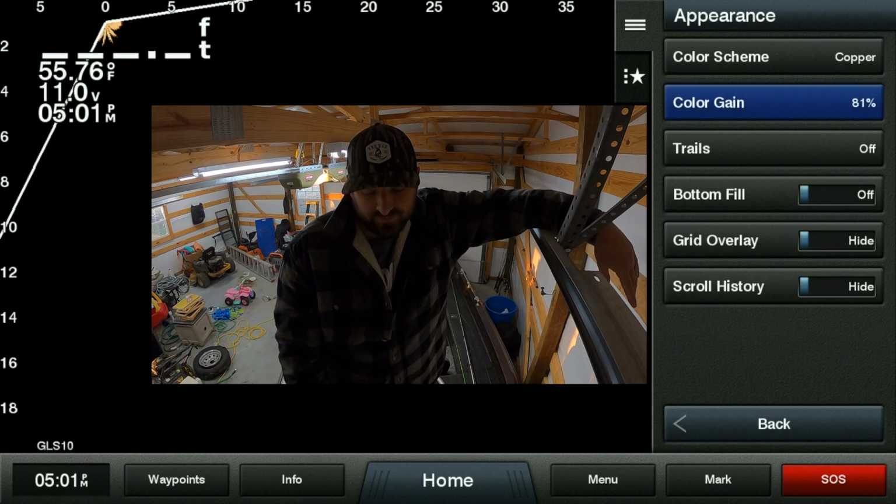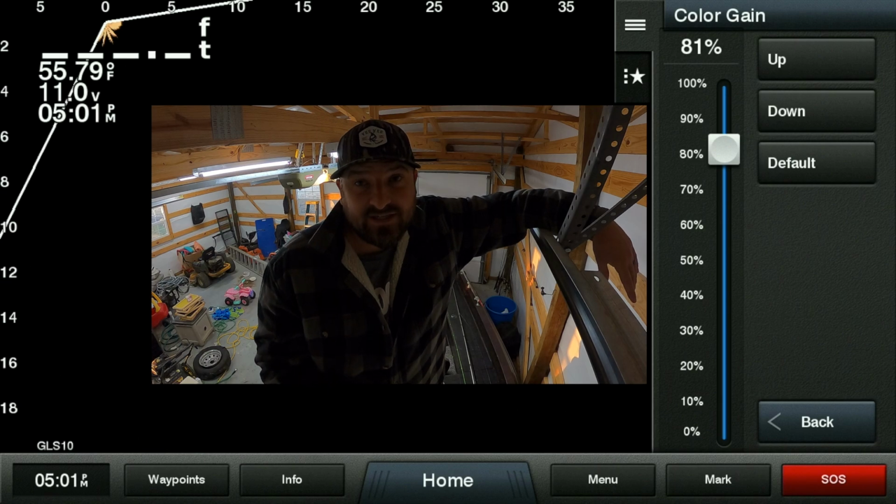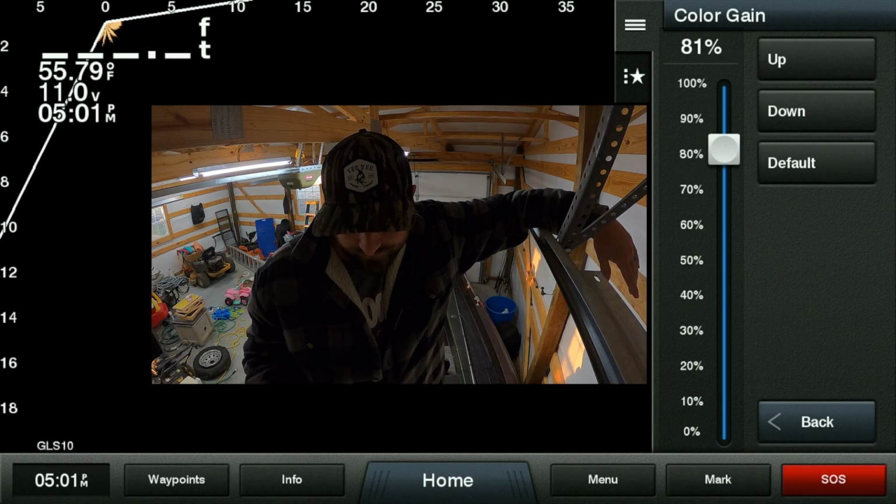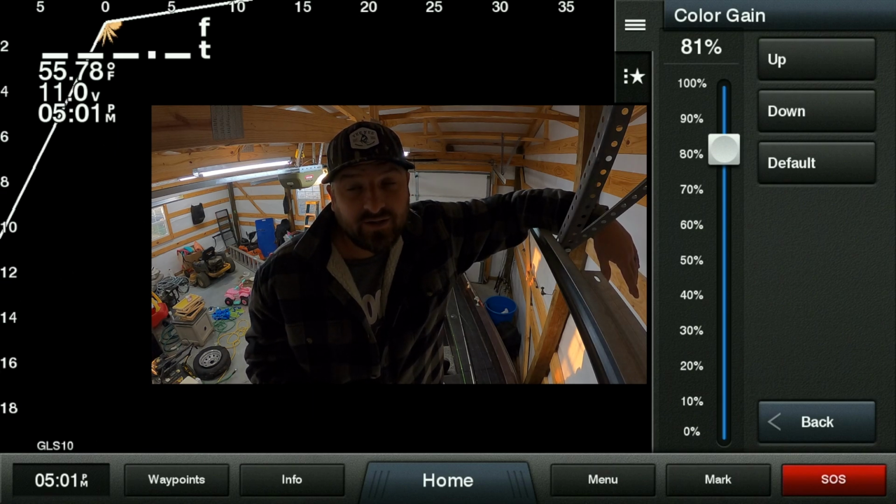So I went in, we got the color gain. This is one a lot of people don't talk about. The color gain, this isn't your gain, this is the color gain. Totally different. Now, your color gain, I run it anywhere, depending on the clarity of the water, you're gonna mess with this thing.